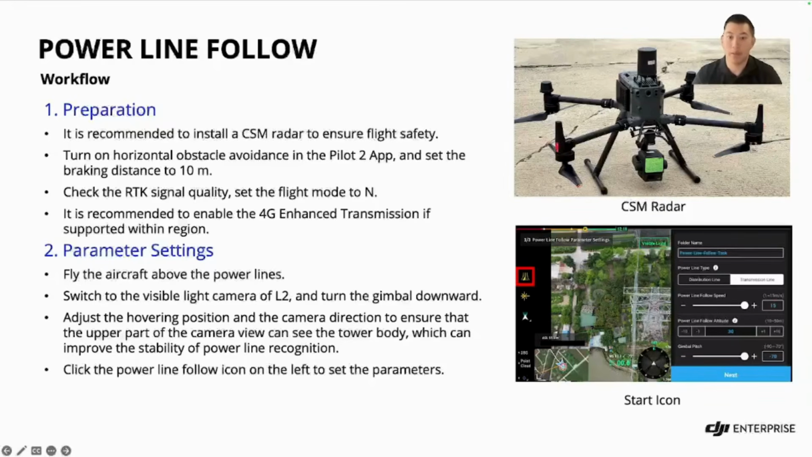Step 2, parameter settings. So we're going to fly right above the lines, as you can see right here in the image. And then you're going to switch to the L2's visual light camera. You're going to make sure that you have your gimbal down and positioned so that the tower is visible in the upper view. And then click the Powerline Follow icon shown here. And then a bunch of parameters will pop up, and that's where you're going to want to set your parameters.